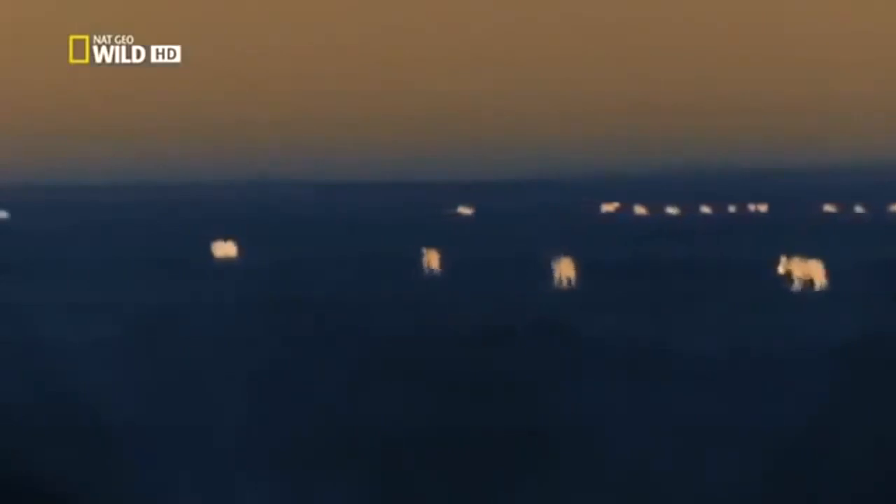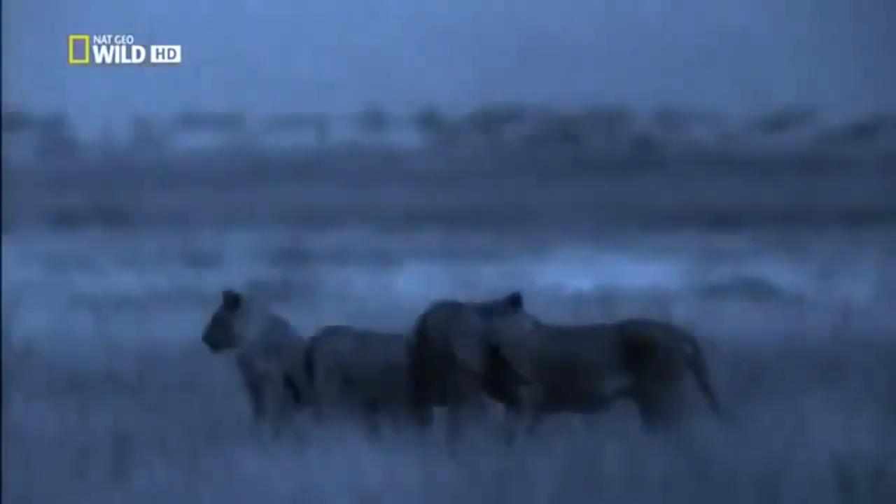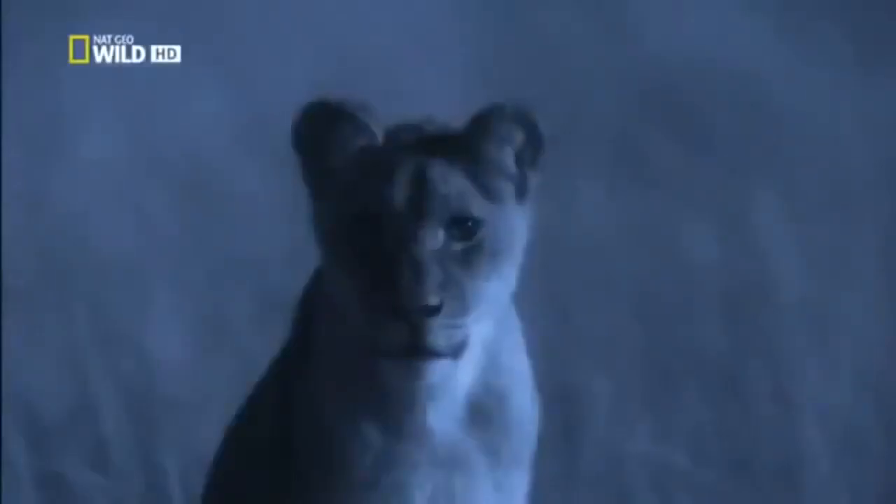Our challenge is to follow the lions without losing them. Using the thermal camera, we can keep track of them better than by day. Intense moonlight bathes the landscape. And at night, cats' eyes can see 6 times further than ours. Probably almost as well as the Starlight camera.